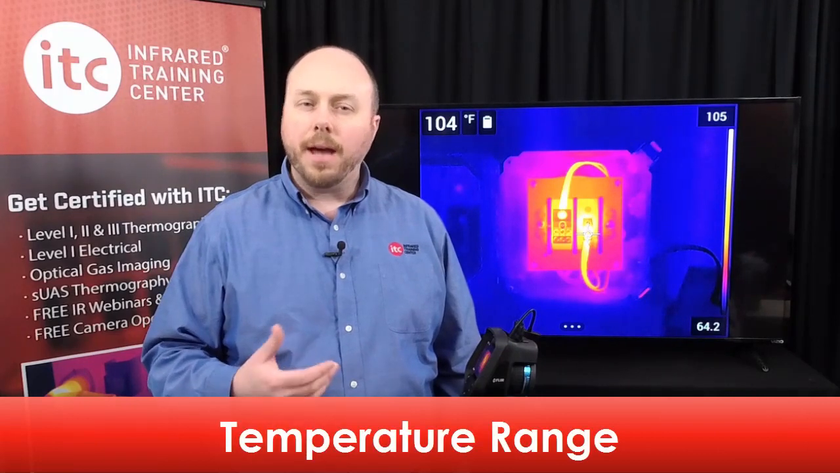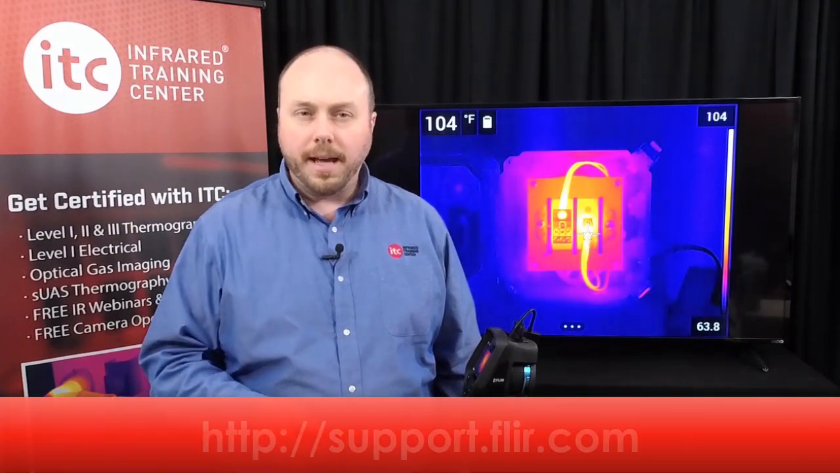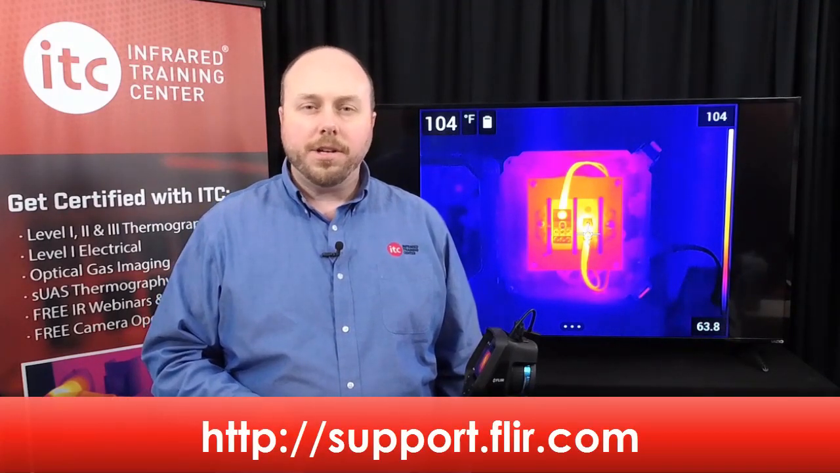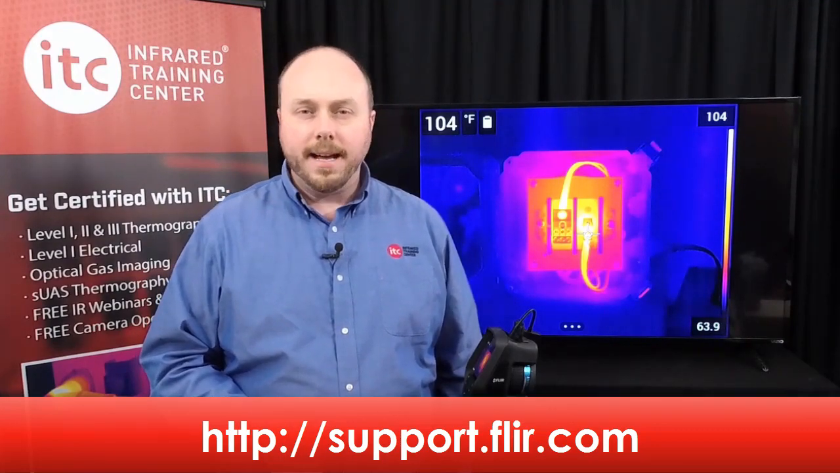The range covers an interval of temperatures that the detector is able to accurately measure without going into saturation. Depending on the model, some infrared cameras have multiple temperature ranges that can be utilized. You work within a range, and when saving an image, all of the temperature data in that particular range is captured. To see what ranges are available on your camera, once again, please refer to the datasheets available on the FLIR support website at support.flir.com.